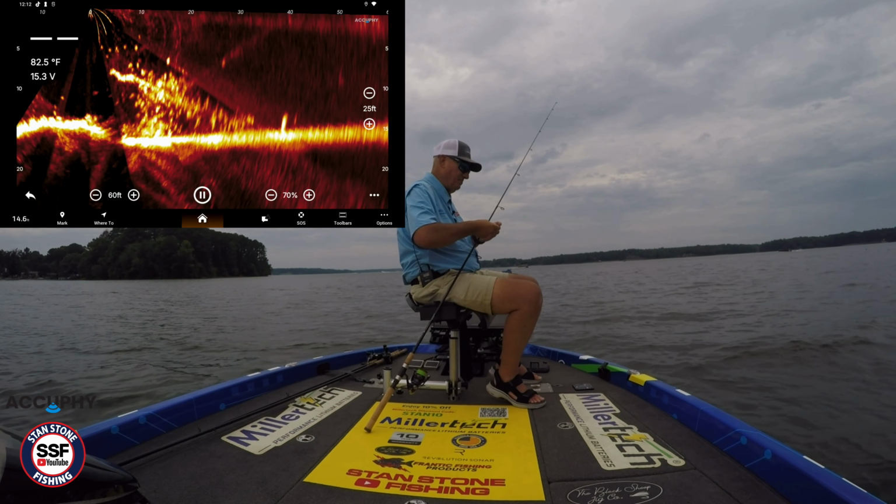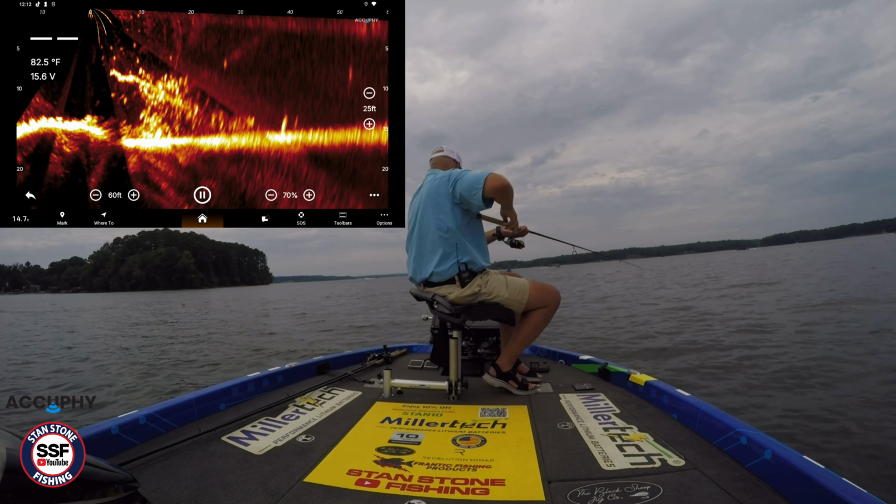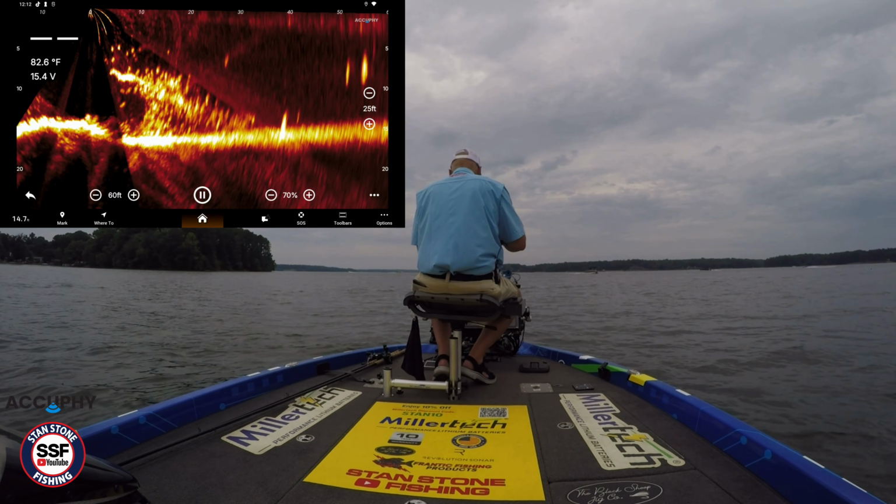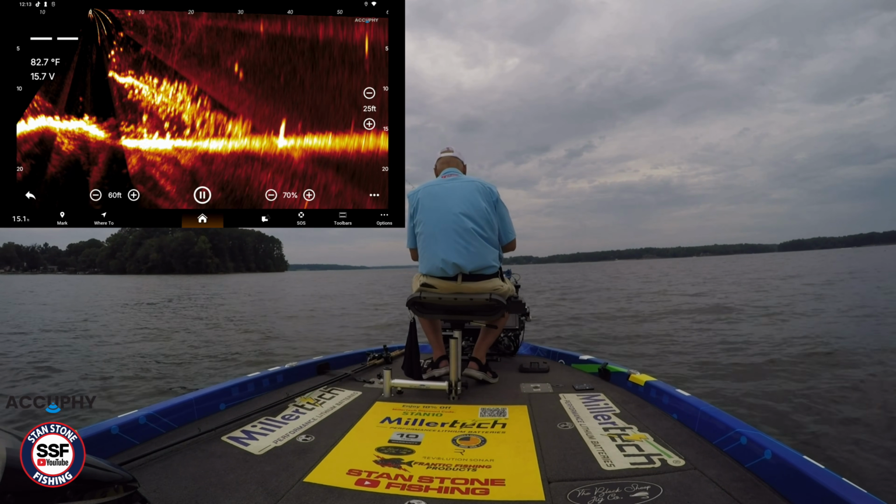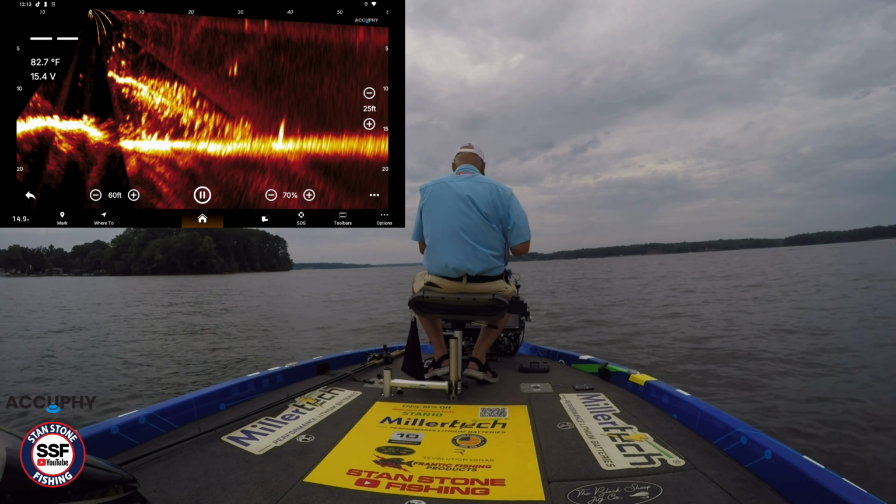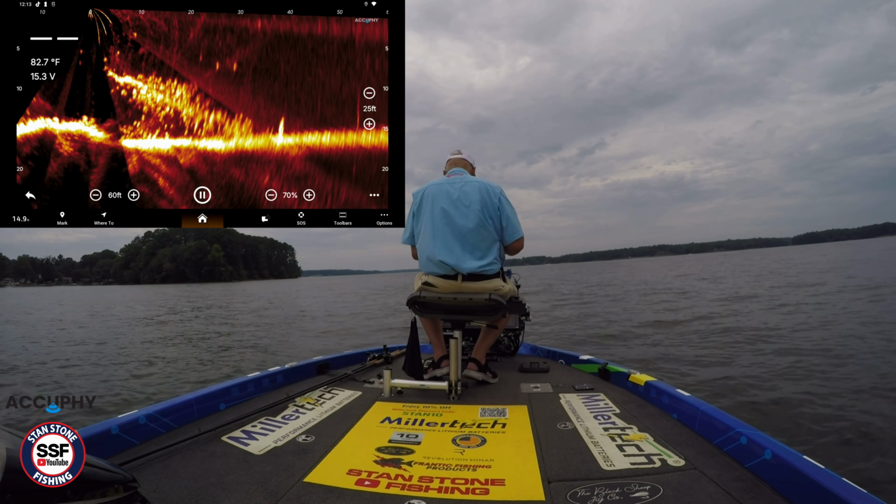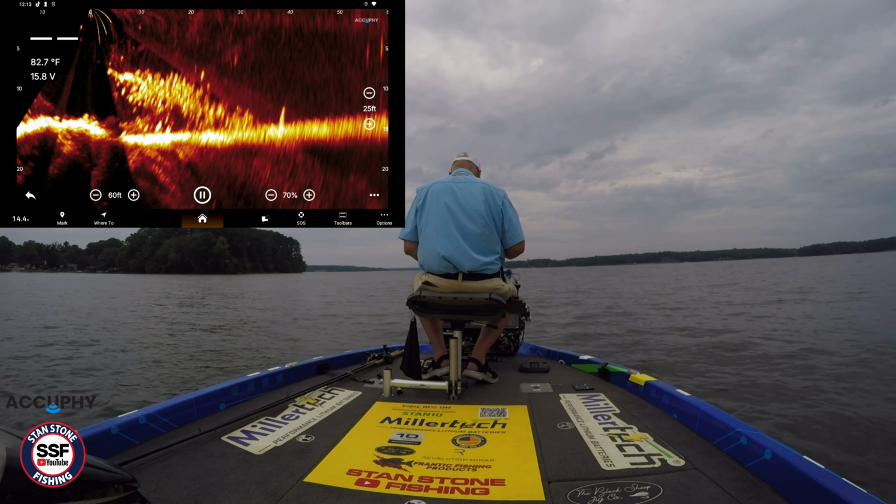Using that black sheep jig. Let's get that jig back in the water. Yeah, we're falling at 22 feet. I see one going down after it.